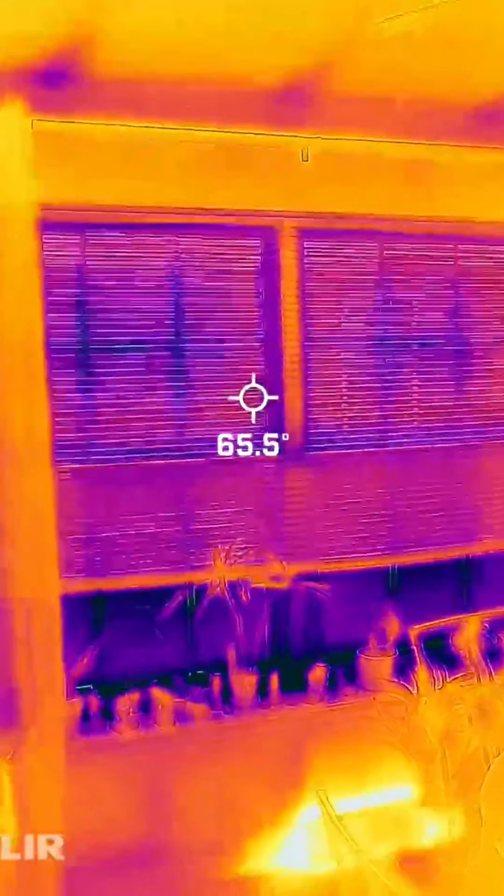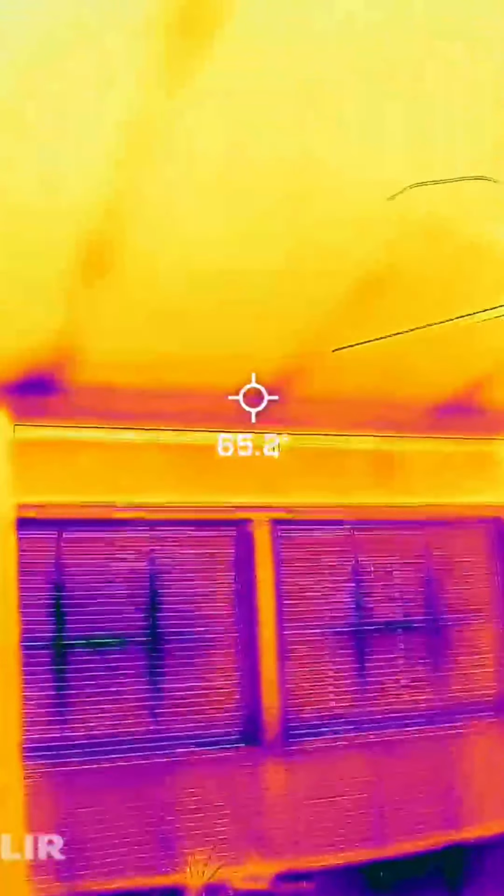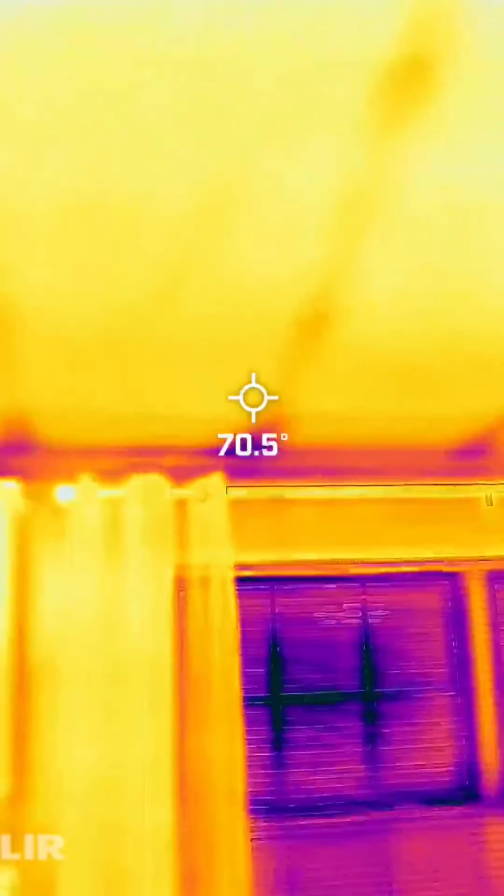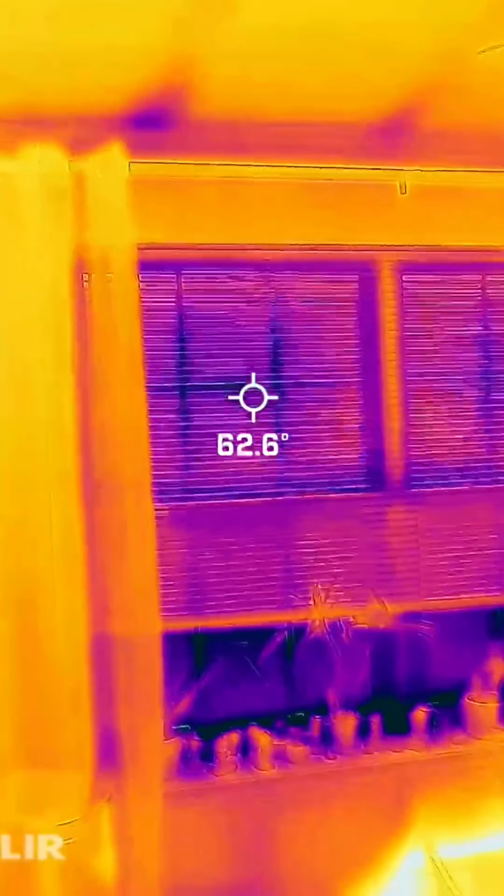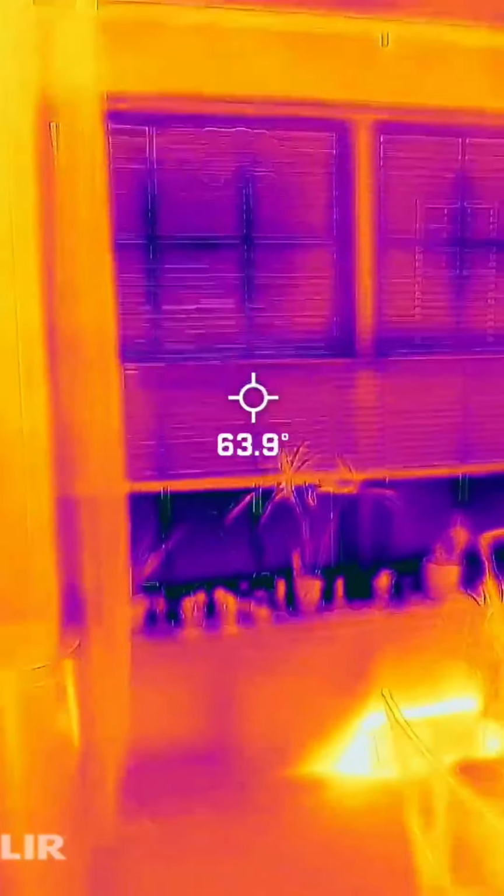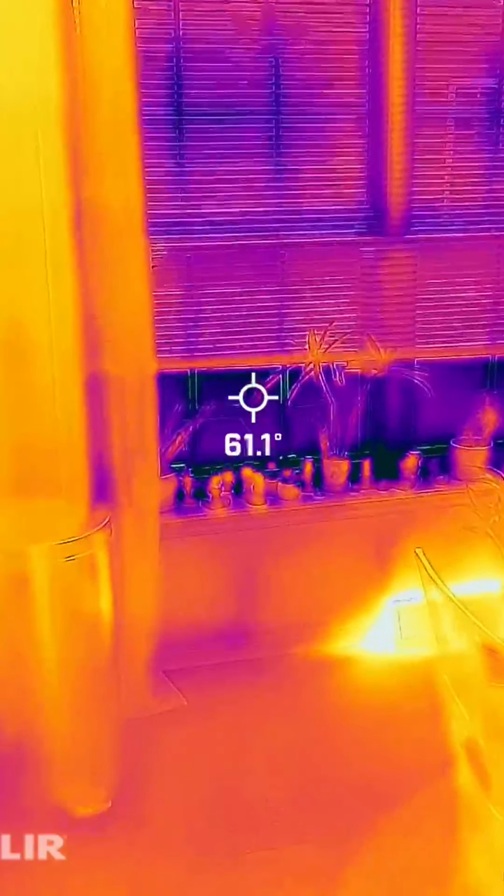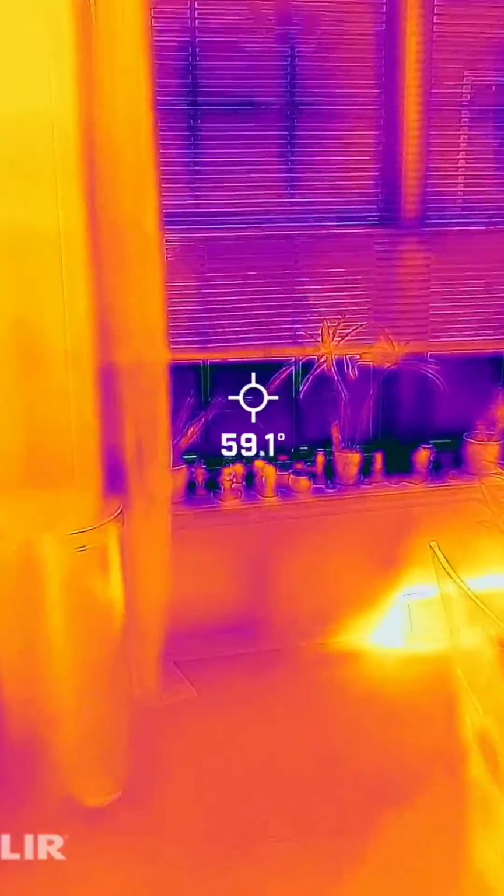Here in the kitchen, you can see the same issues up near the ceiling. Again, here's the edges, and you can see where the studs are actually connected through the walls. The Venetian blinds are open. You can see temperature loss through there, about 63. And of course, if I drop down below the blinds, we're looking at the glass, which is considerably colder.